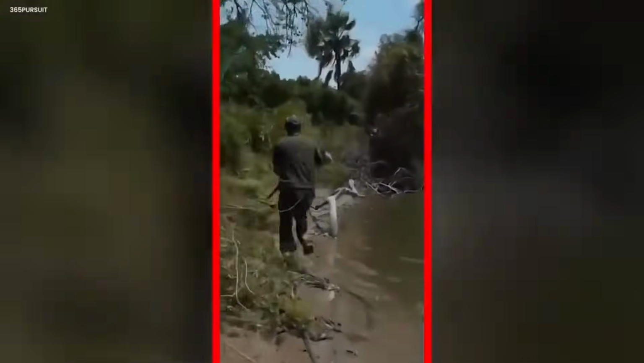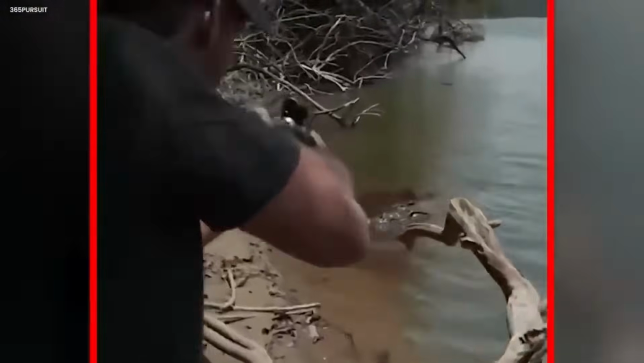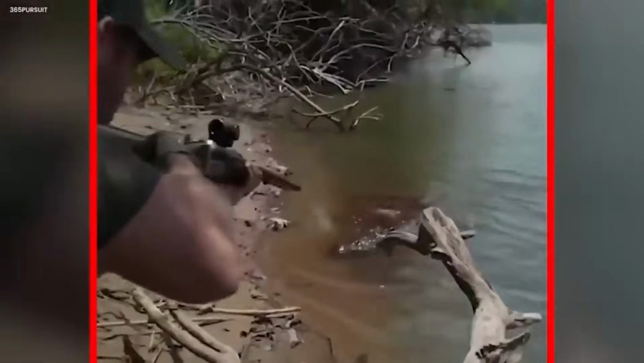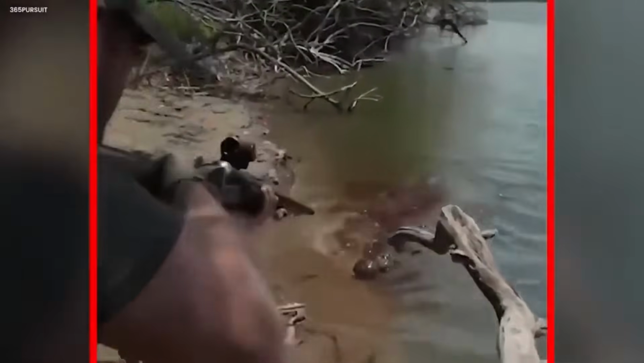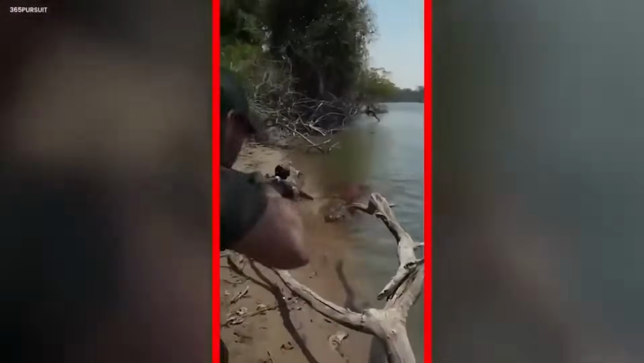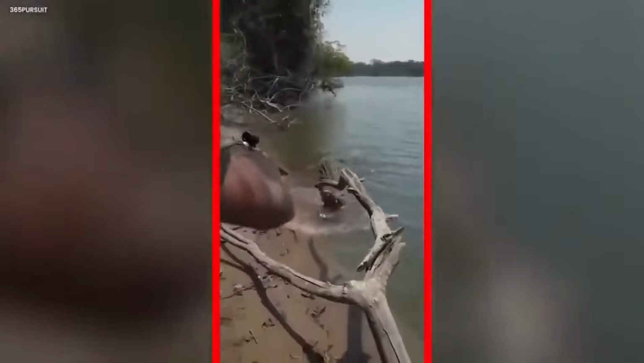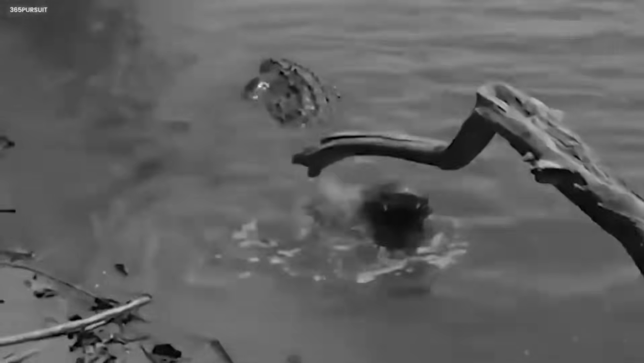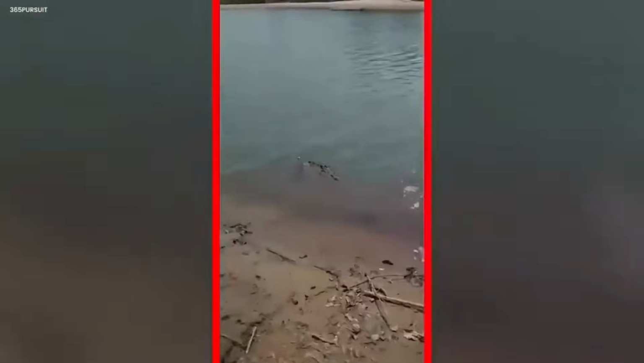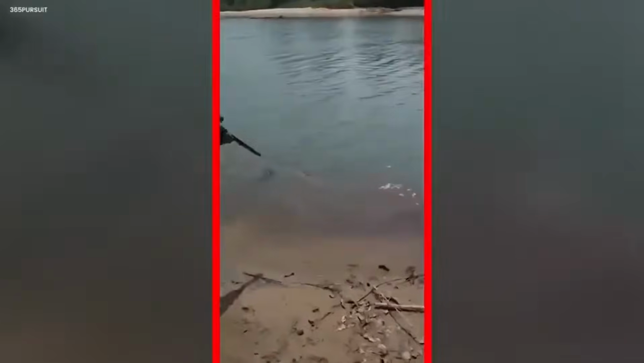The camera focused on a creature beneath the river's surface, an enormous crocodile, a relic of the past. Its scales shining eerily in the dim light. With each movement, the river seemed to murmur stories of its ancient lineage. The man's finger tightened, and a thunderous shot pierced the night's silence. The crocodile writhed in agony, a grotesque struggle for survival. The river, once peaceful, turned into a gruesome canvas, its waters tainted with a sinister red.